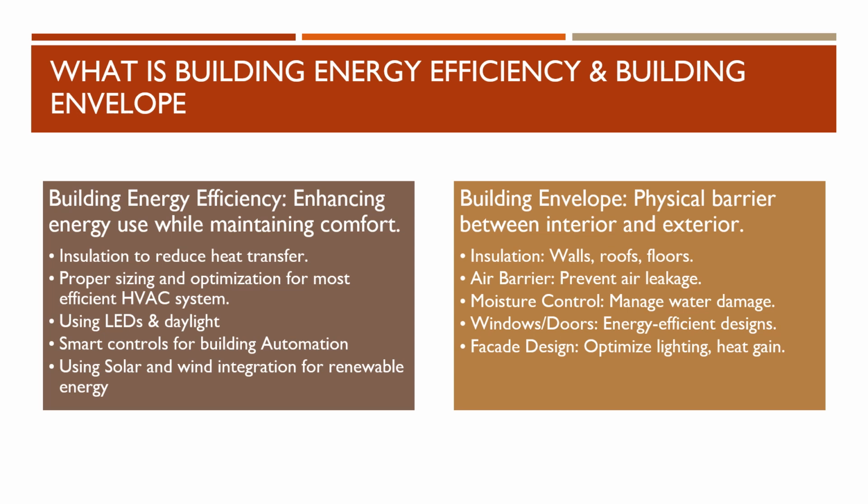First, we must understand what building energy efficiency and building envelope are. When a building has energy efficiency, it means it reduces energy use while maintaining comfort. This is done in different ways: first, insulation to reduce heat transfer; proper sizing and optimization for the most efficient HVAC system; using LEDs and daylight; using smart controls for building automation; and implementing solar and wind for renewable energy.